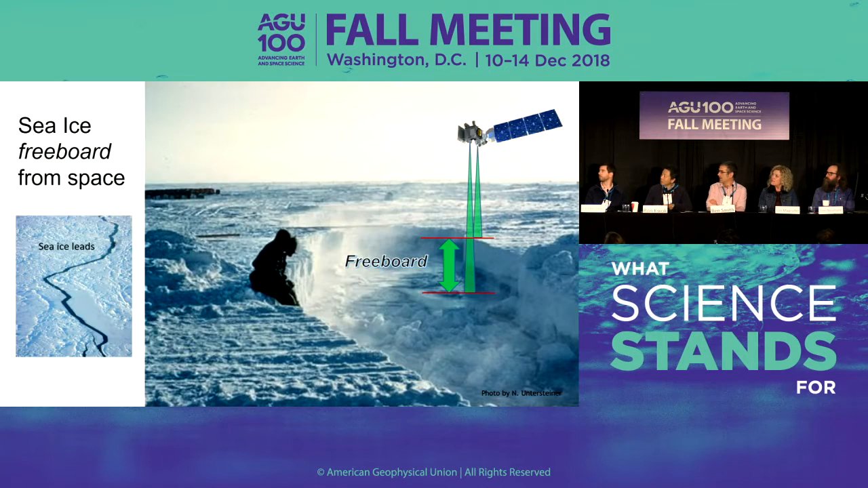Yes. Okay, so ICESat-2 is designed to measure sea ice freeboard, and from sea ice freeboard we get ice thickness, to continue the record of ice thickness from ICESat and other satellites. Freeboard is the height of the ice surface above the local sea surface, so resolution is very important.